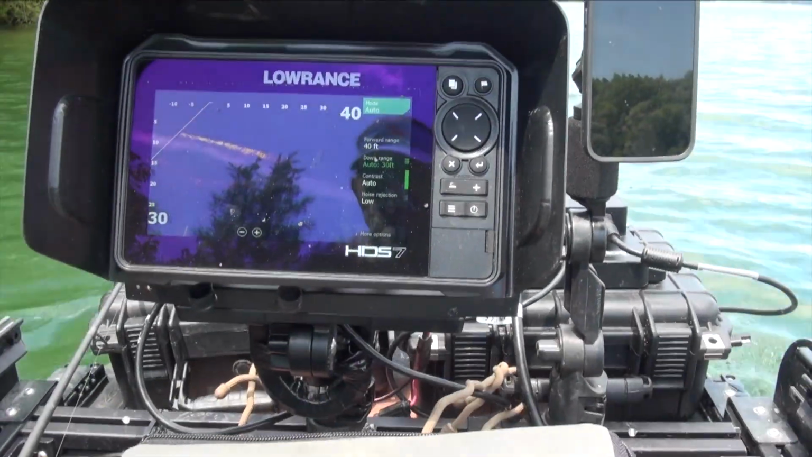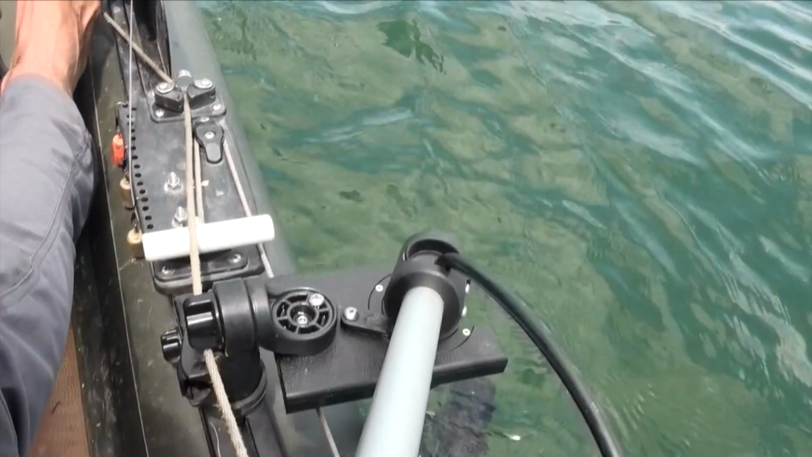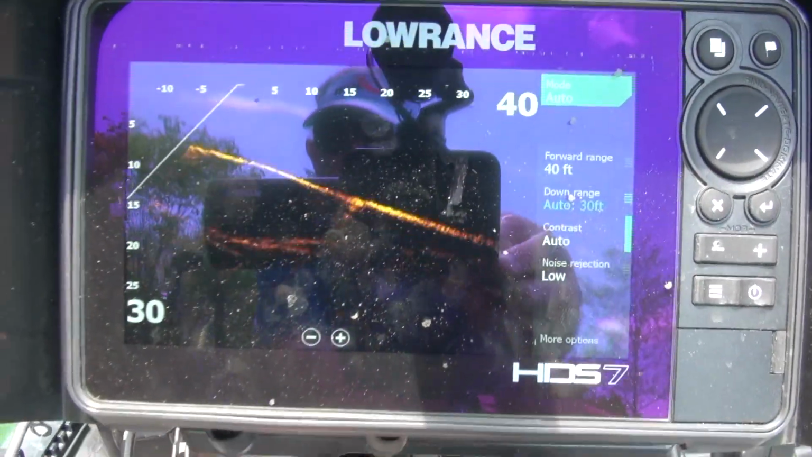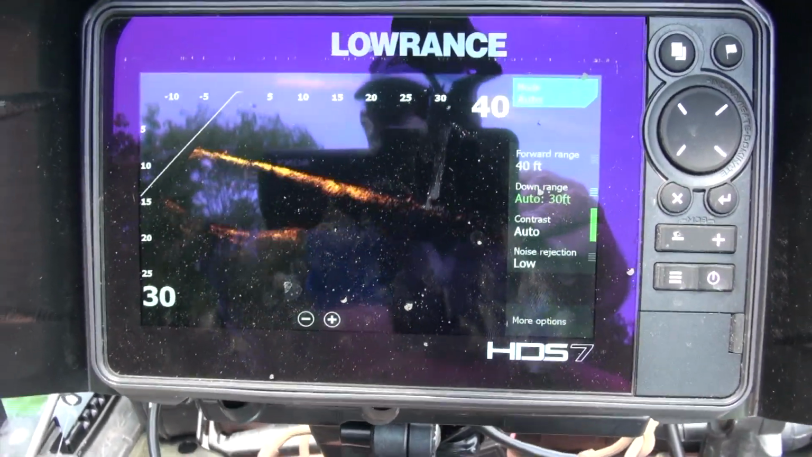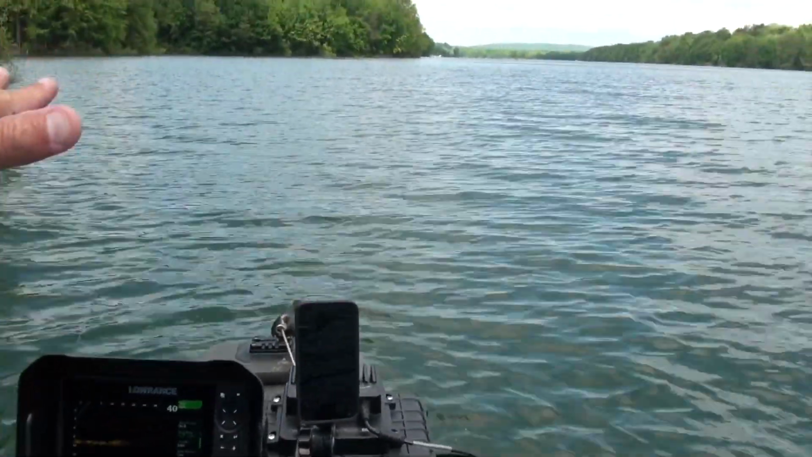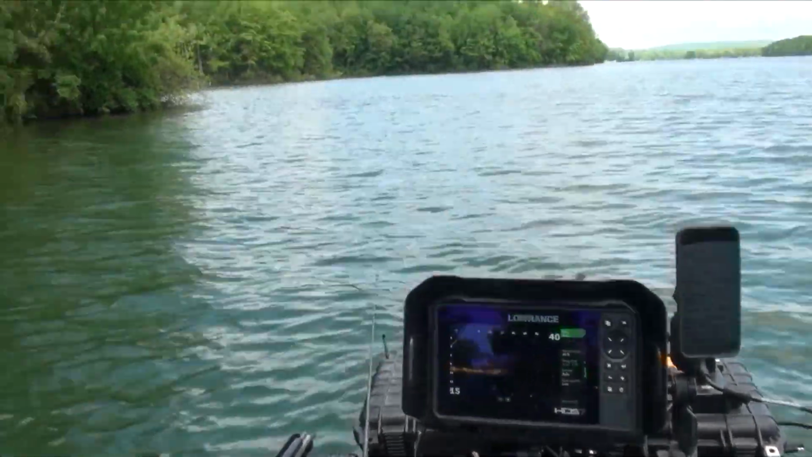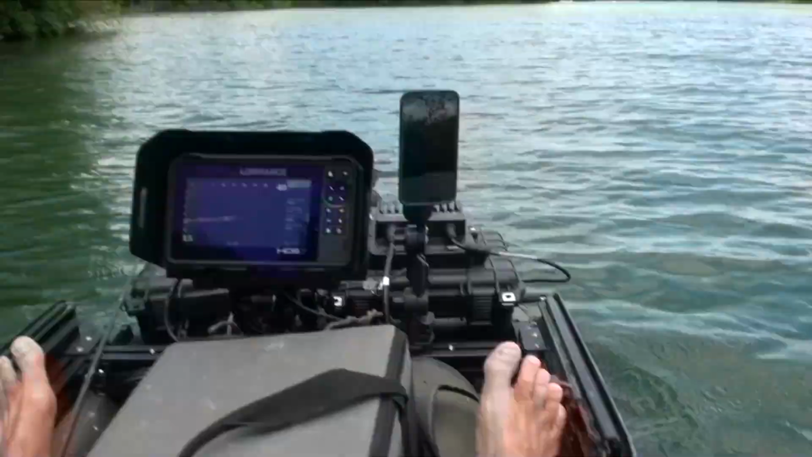I gotta get the camera angled down so you can kind of see it, but I'm panning out to deeper water, and then I turn it into shallow water. Let's see what that looks like. So deep water off to my right, and then I pan it to the left, which is kind of in front of me, and you can see it flattens out and gets shallow, which is this water out in front. So I can see that it goes like this, which makes this a little bit of a mini point. Let's go out on it and see if there's any fish activity on that point.